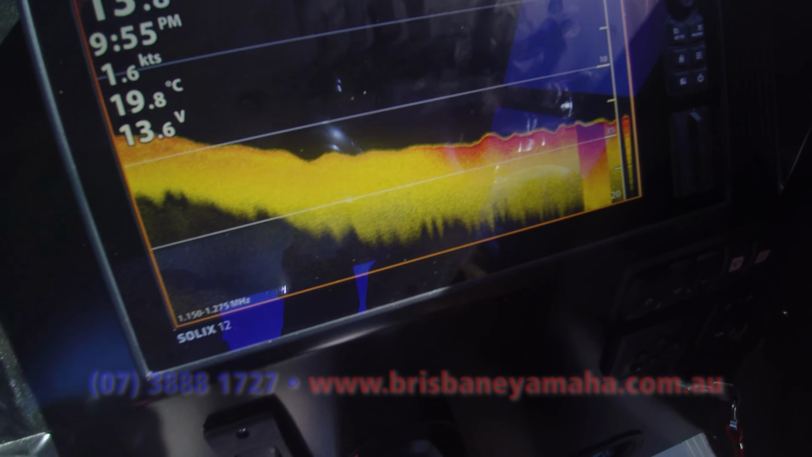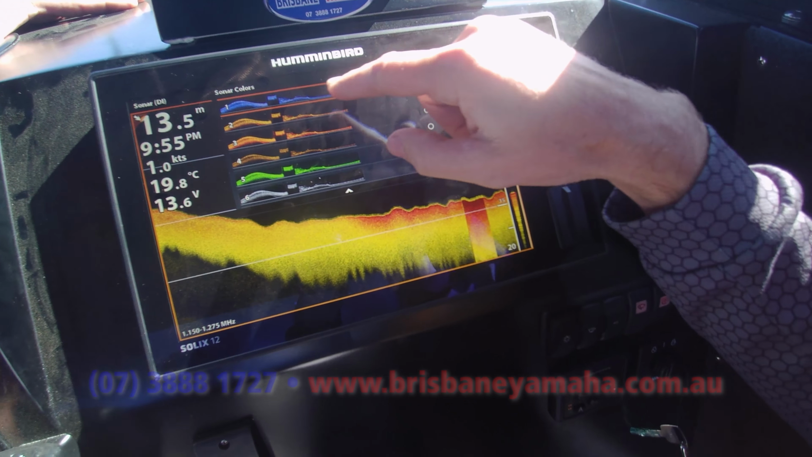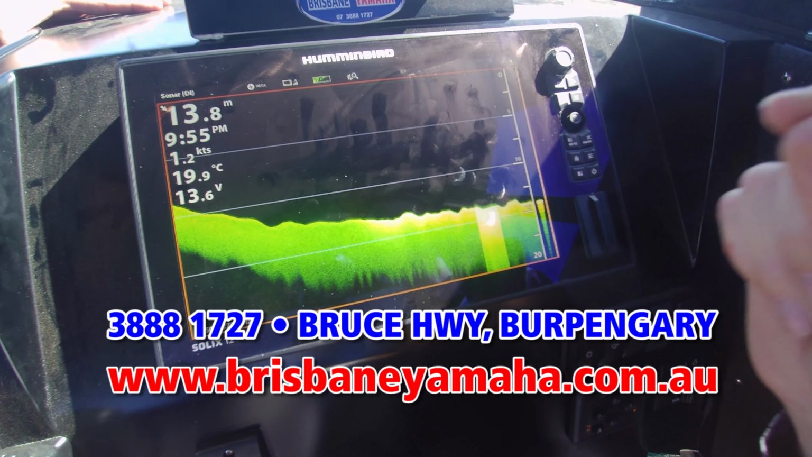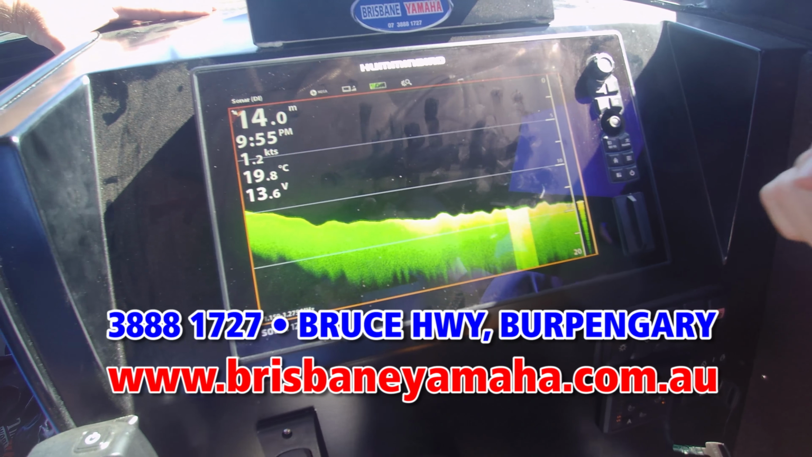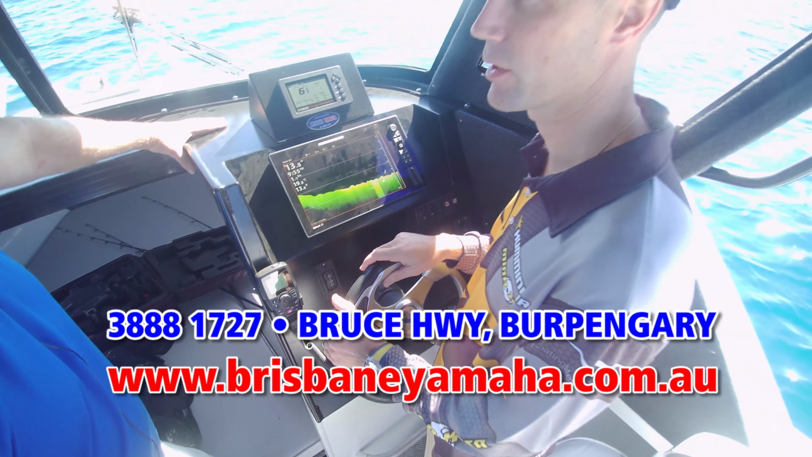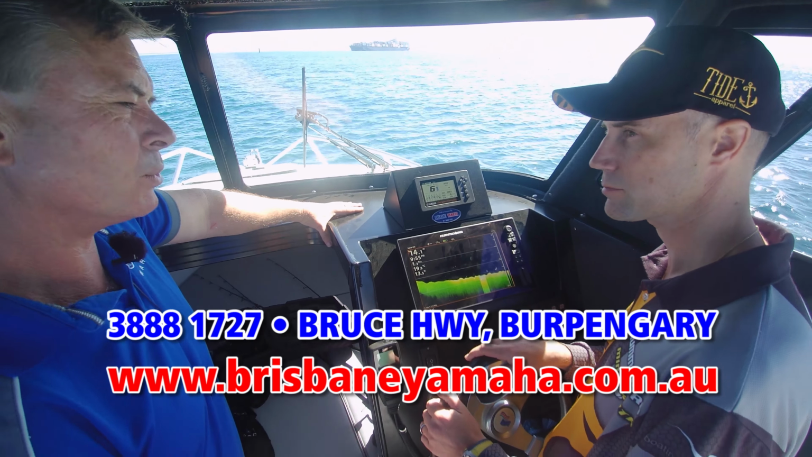Right. And can you change the colour of this? You can, by simply changing this at the minute. Change it to green. I like green. Change it to green. Again, Aaron, the wider it is here, the harder it is. So we're looking for hard white areas indicating reef or rock versus the darker areas being sand. So not only is this SOLIX easier, it's more powerful. Is that what you're saying?